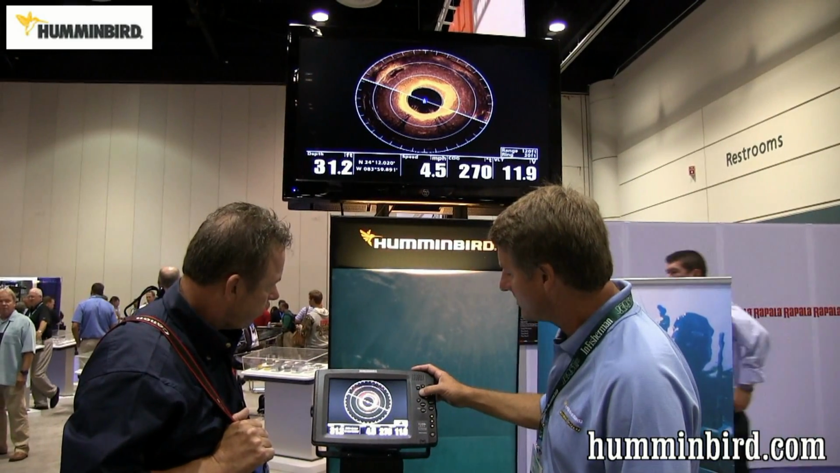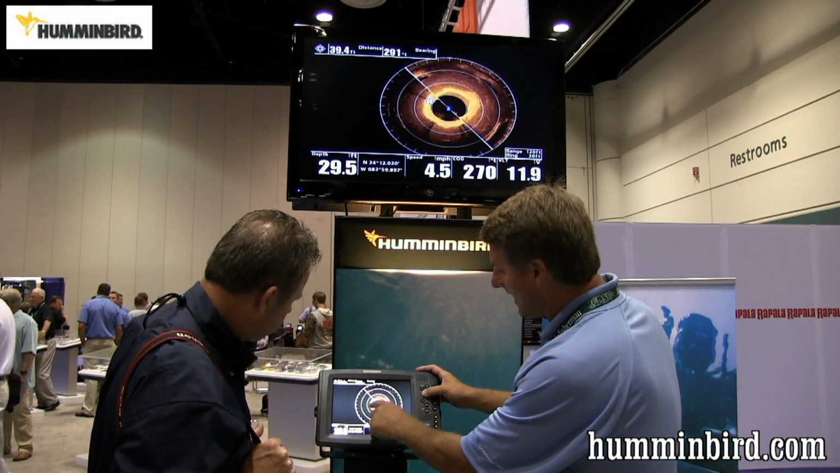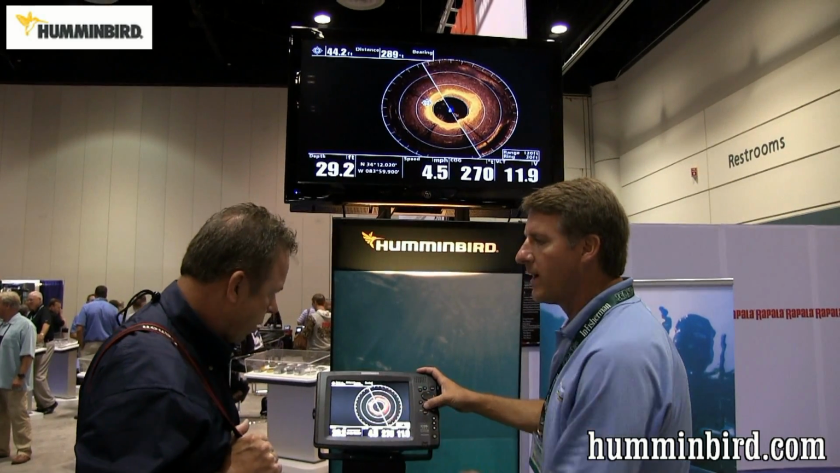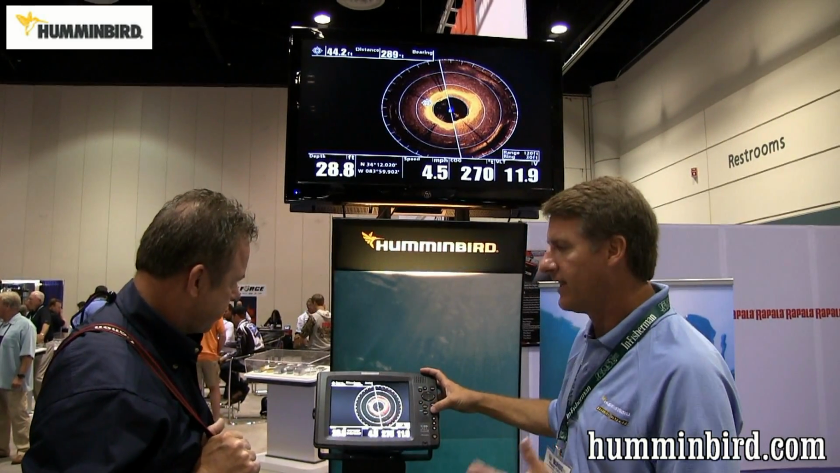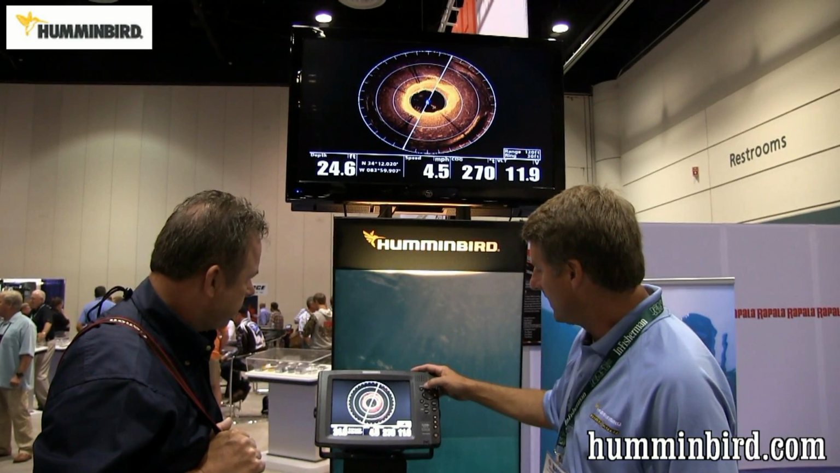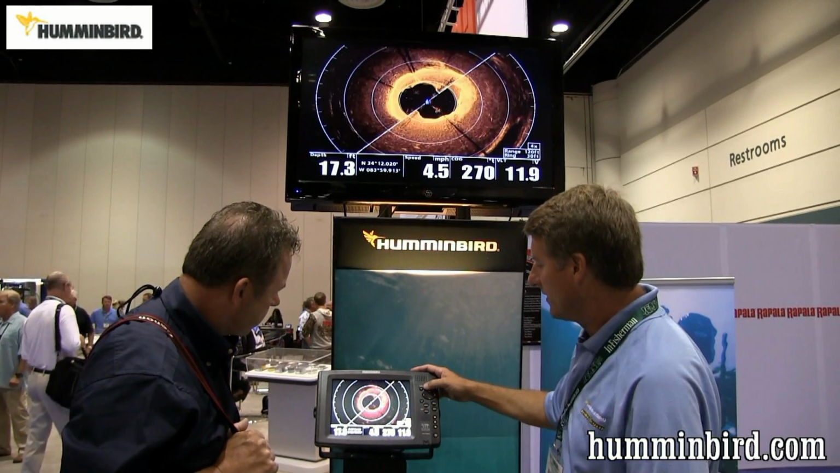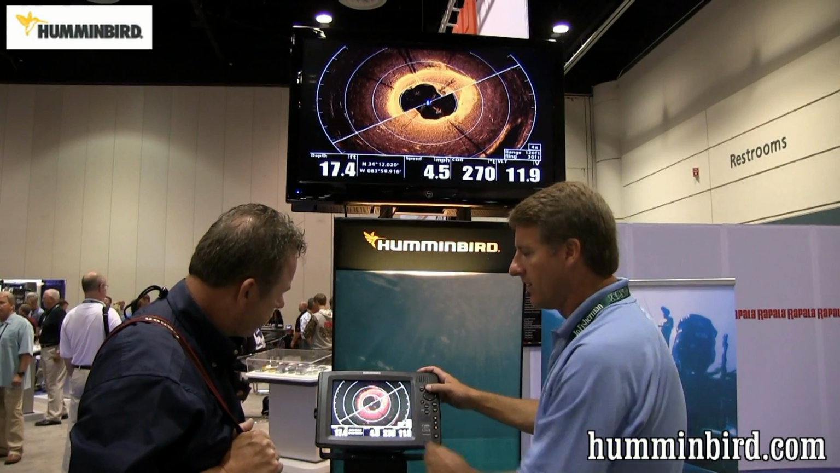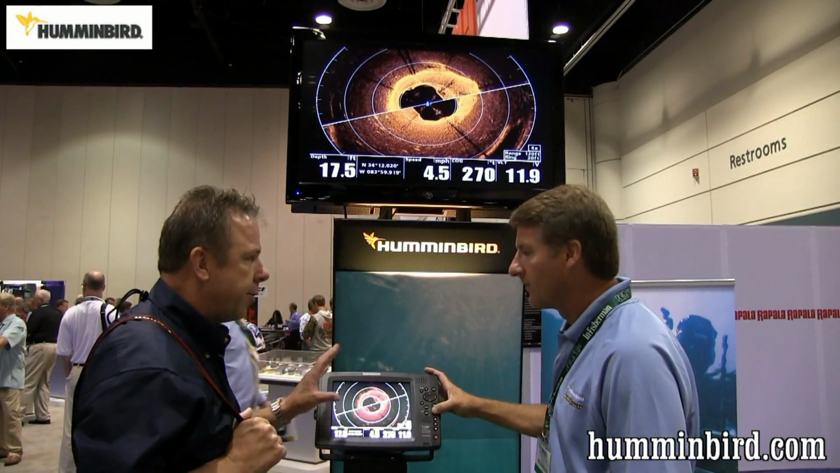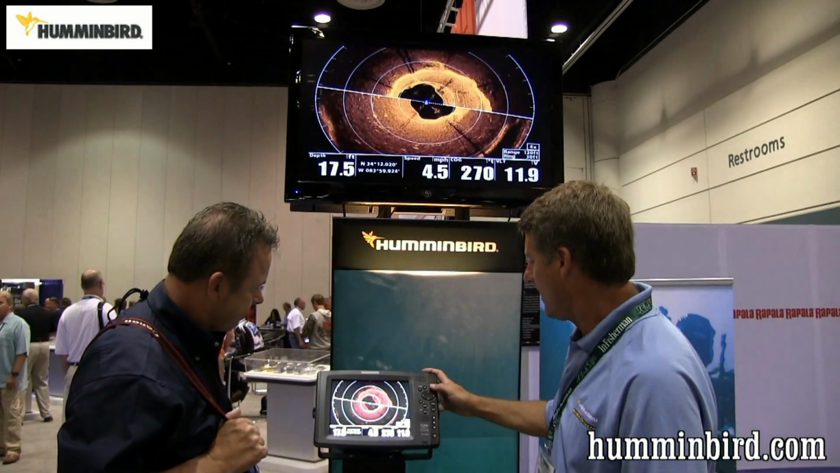A couple of key features here: if you see a piece of structure out here and you want to mark that structure, you just grab the cursor out to that spot, and then you press the mark button and actually mark a waypoint there. So you get a complete ability to mark that. Another feature here is if you see some objects and you want to look at them tighter, you can zoom the whole screen in to look for more detail. And then you can cursor around on the zoom screen. On the zoom to see that, exactly. Nice. So very good features there.